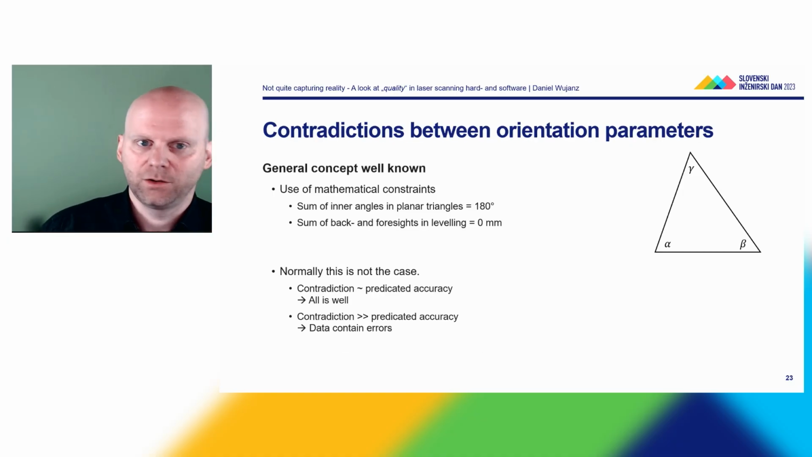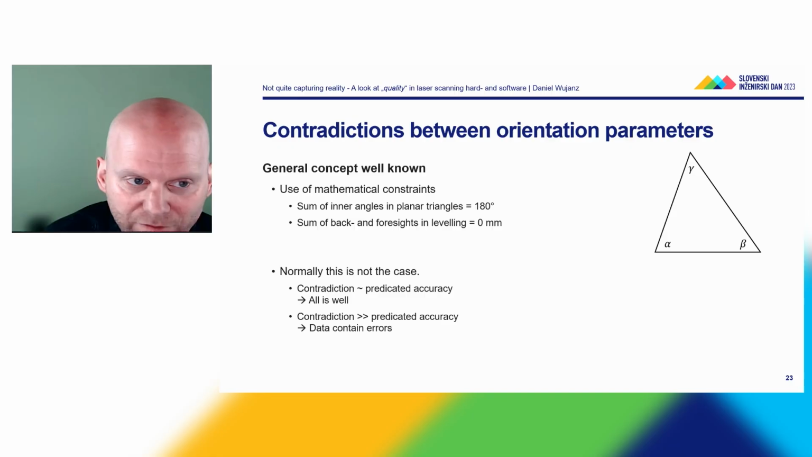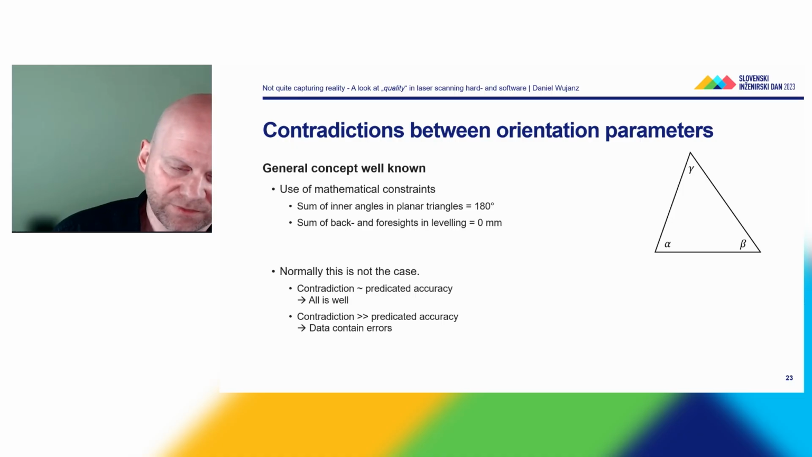So are there better or different ways how to compute it? Yes, there are. And instead of using the point cloud as an input, we use the orientation parameters as an input. That could be, for instance, registration parameters, or it could be kinematic parameters. And instead of looking at the point cloud, we just look at the input parameters. And then we use mathematical constraints.